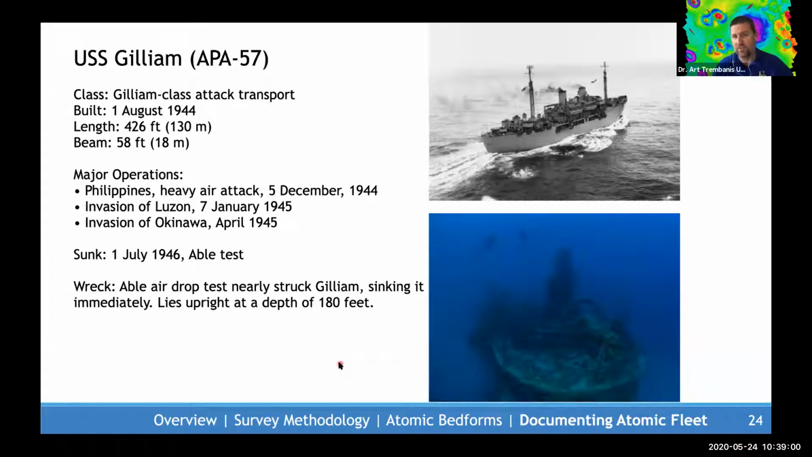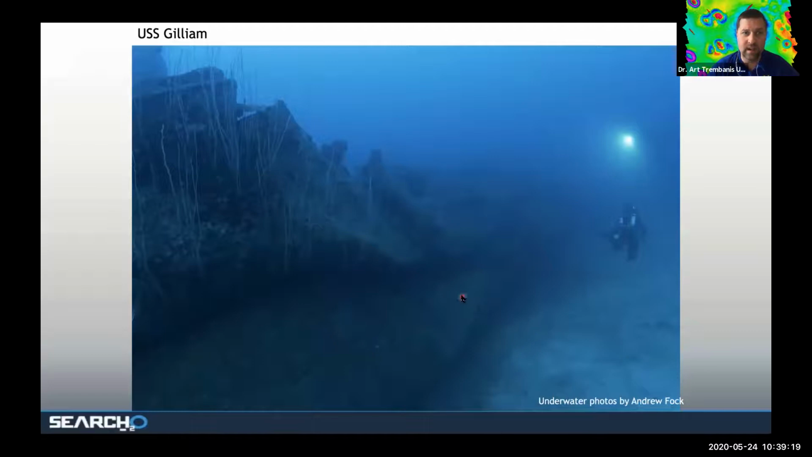and it's kind of considered the forgotten ship. This was a transporter. Forgive my dog there. It was not intended to be the ship at the ground zero attack. That was meant to be the Nevada.